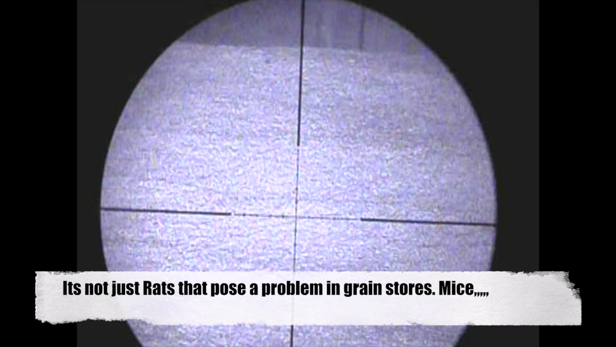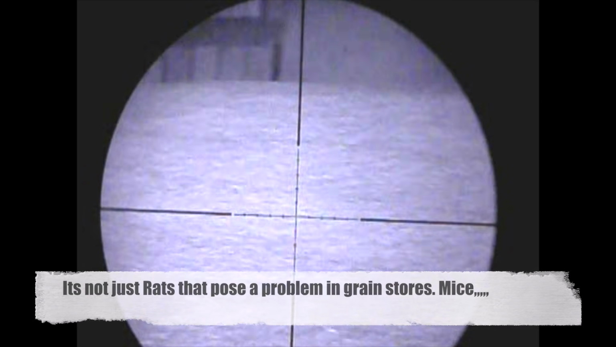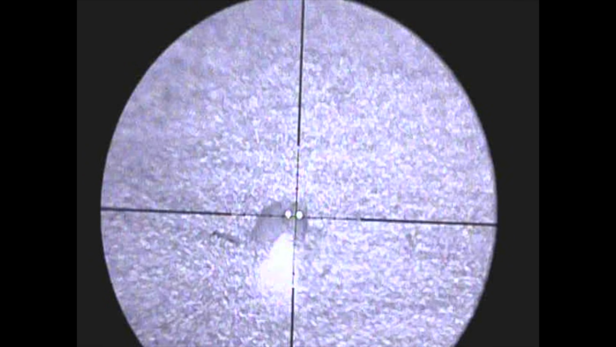It was alive, it was just eating. Let's have a look in them corners, because that's where the work is going. There it is. Body shot it.